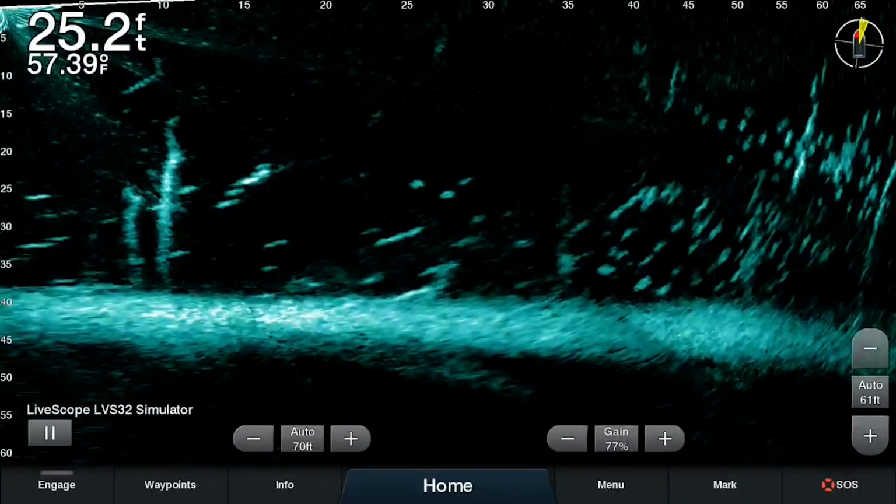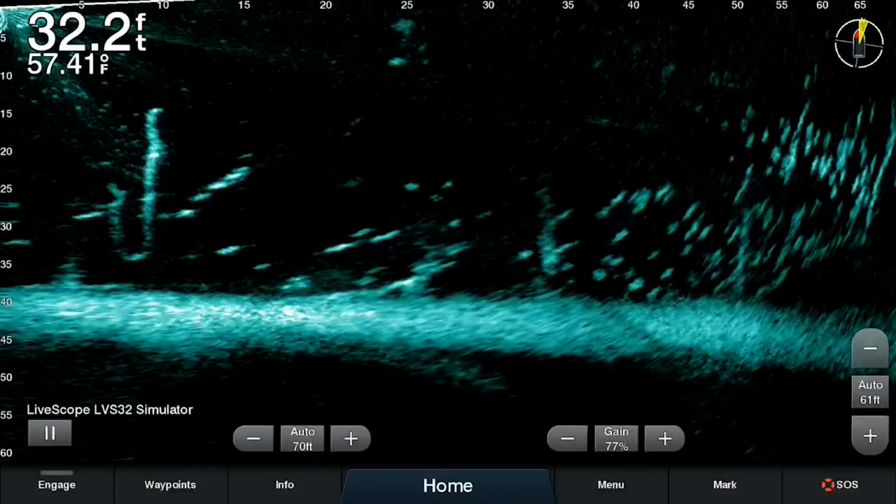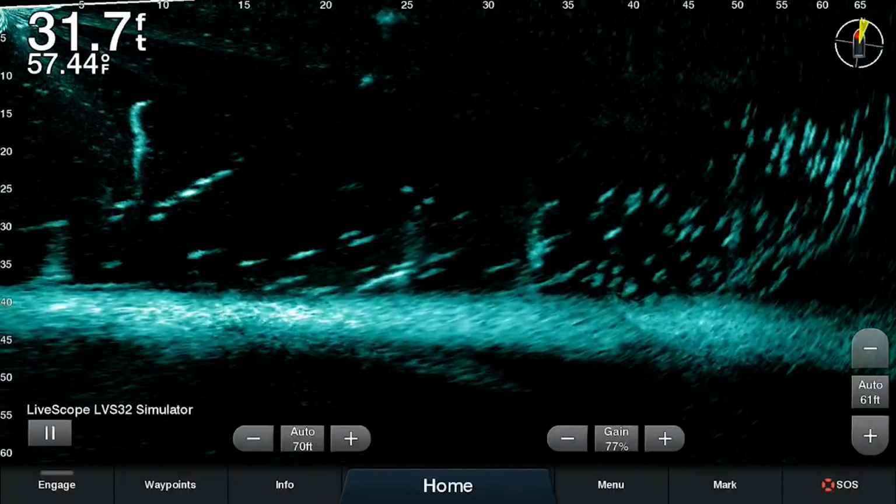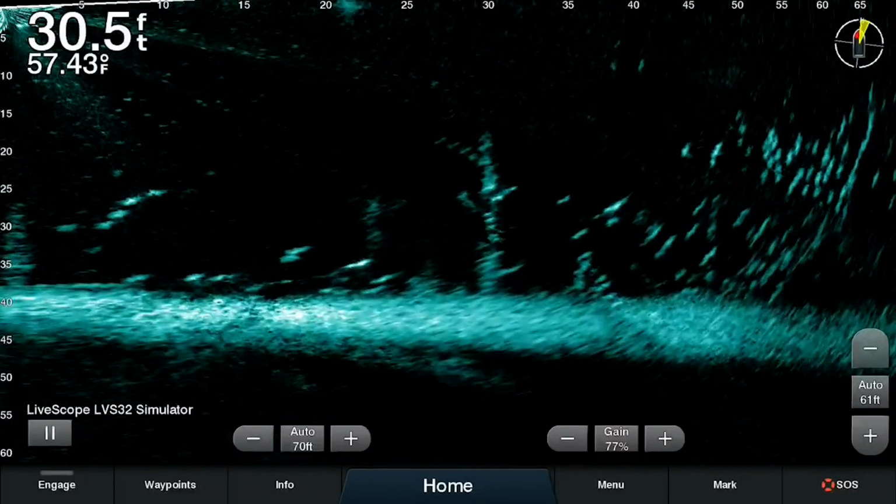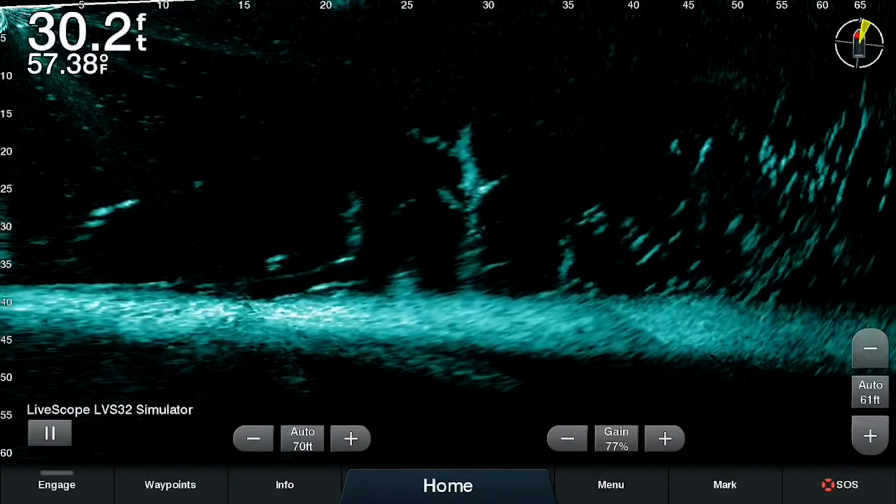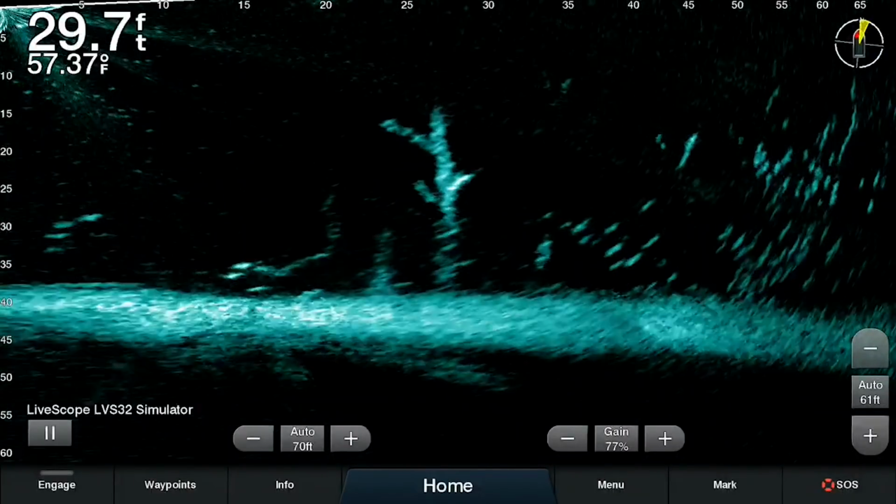Garmin has their new software update available for their Panoptic systems on the GPSMAP and echomap units, and this is one of the bigger updates that they've come out with since the perspective mode update. So I want to show you guys the different features that are available for the LiveScope system on here.